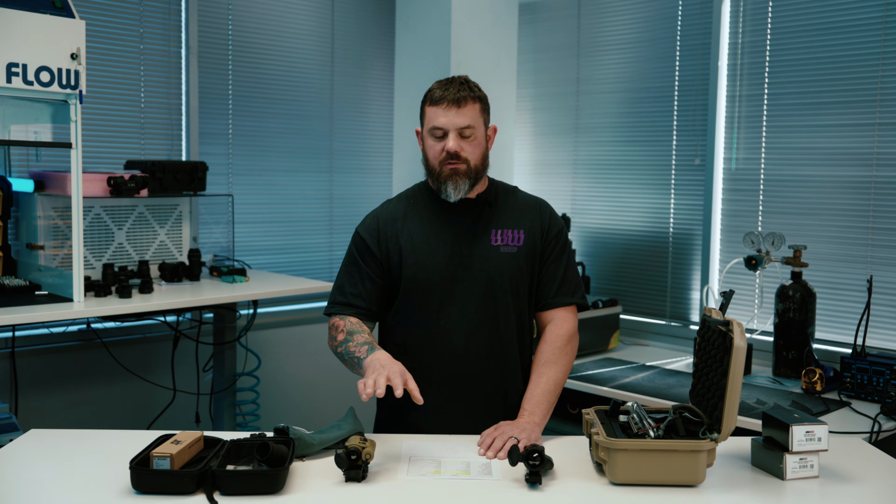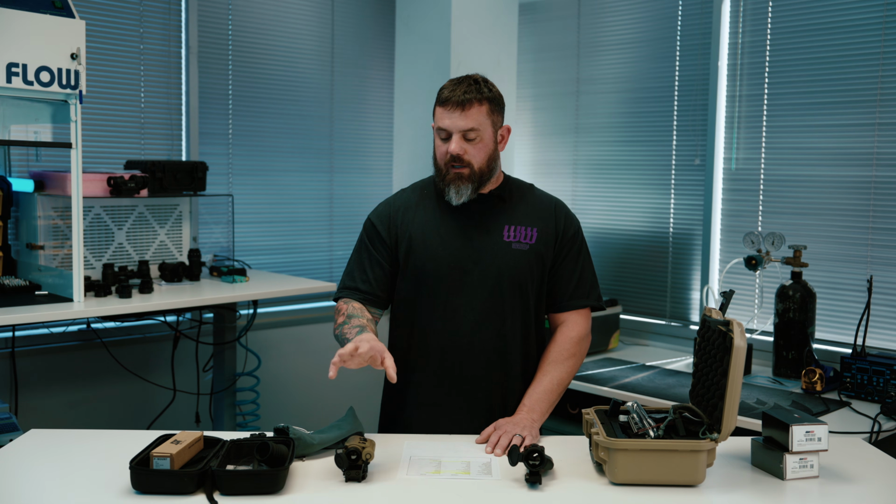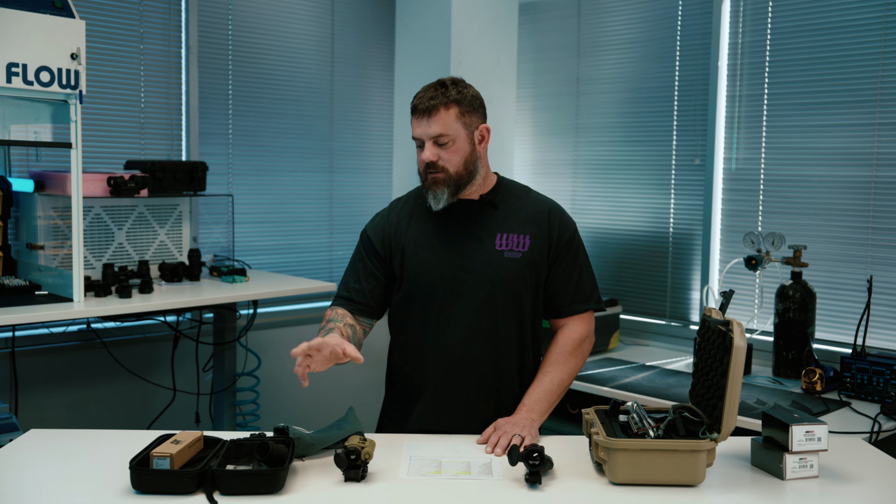Is that a big deal? It's not a huge deal. It really depends on how you intend to use these. And this is where these 2 devices kind of deviate from being very similar. The RH25 is intended to be kind of a do-it-all thermal optic. It can be helmet mounted. To helmet mount it, you're going to spend around $1,200 in accessories, assuming you don't have a helmet mount, etc.